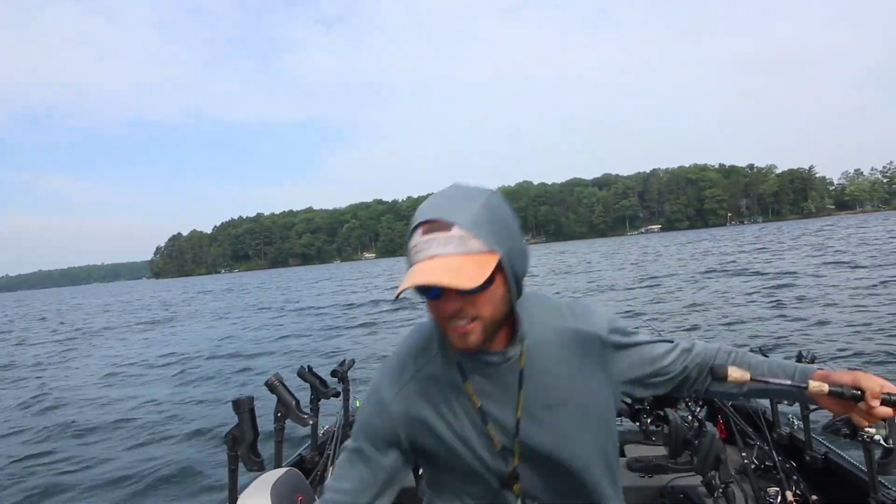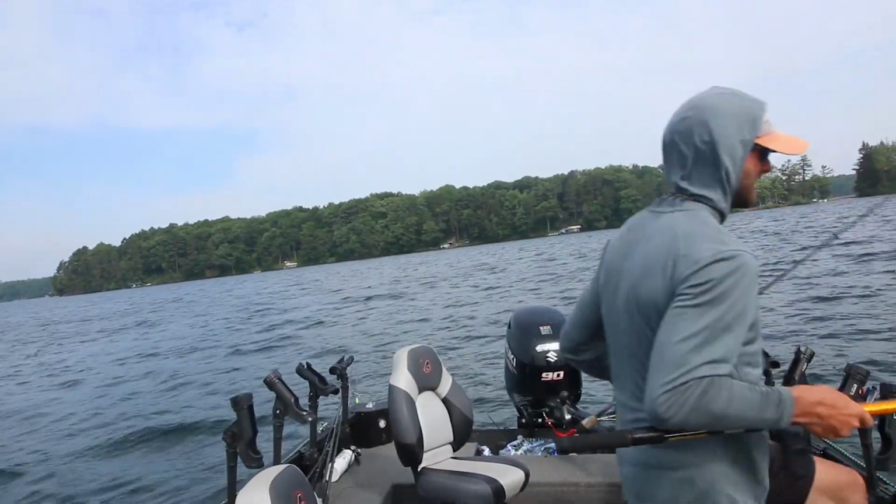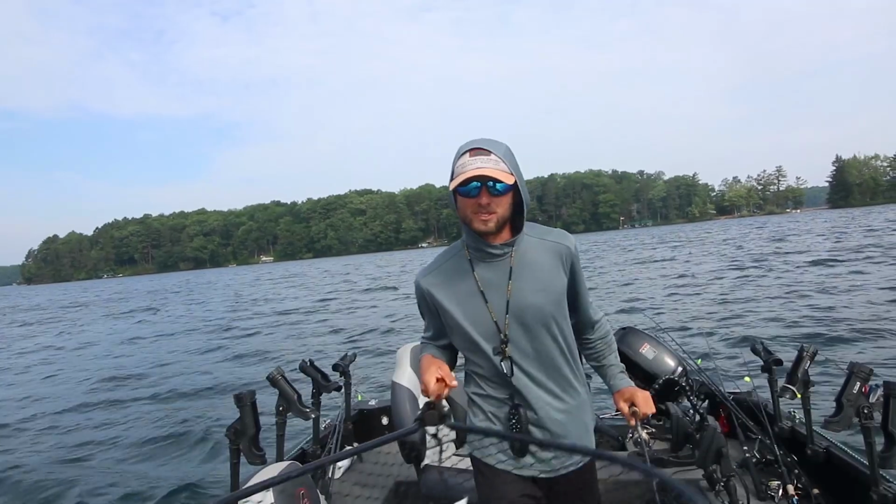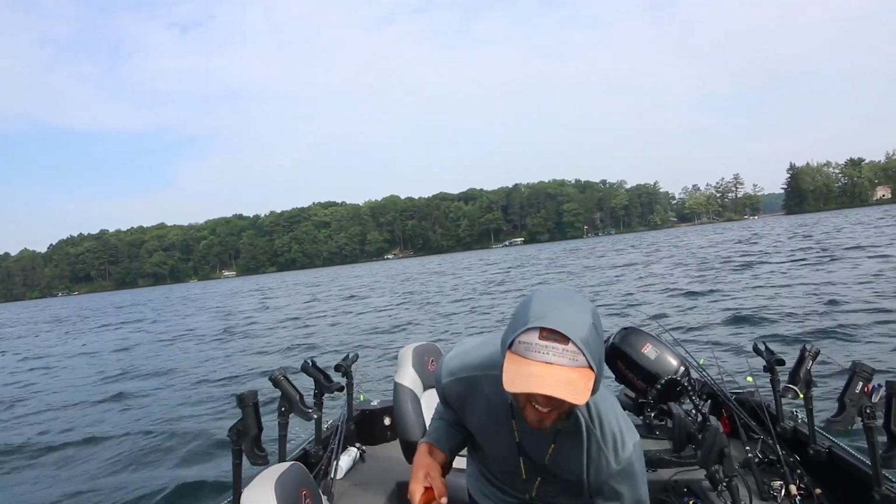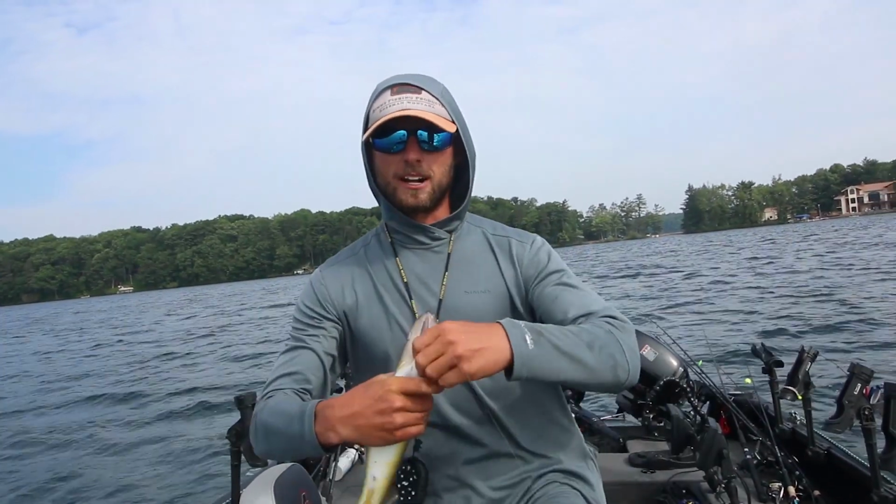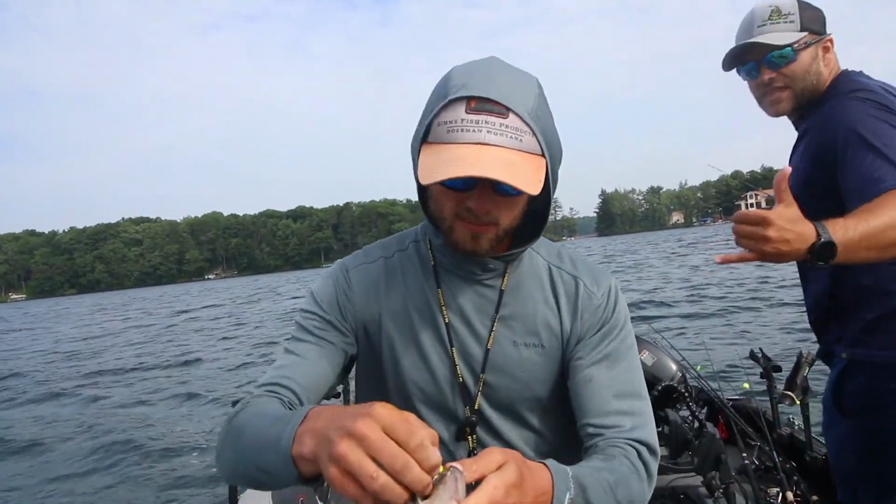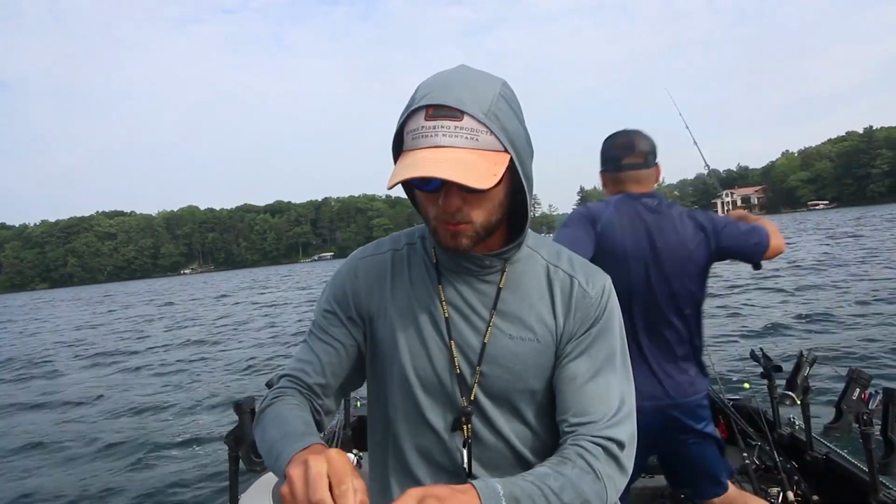You guys saw them right there on side imaging. Pitched a bobber out immediately. There we go. Nice northern Wisconsin eater. Exactly how it's all supposed to go. There we go. Not a big one there, but illustrates the point very nicely. About a 16, 17 inch Hayward area, northern Wisconsin walleye.